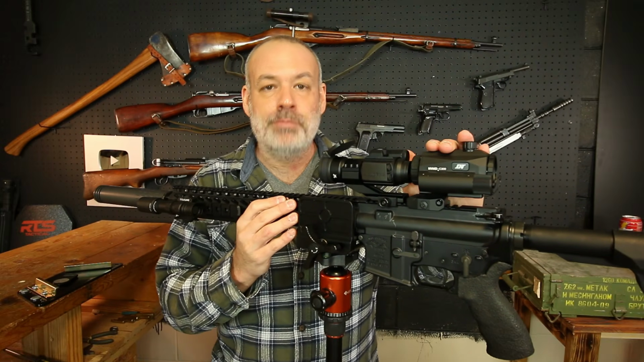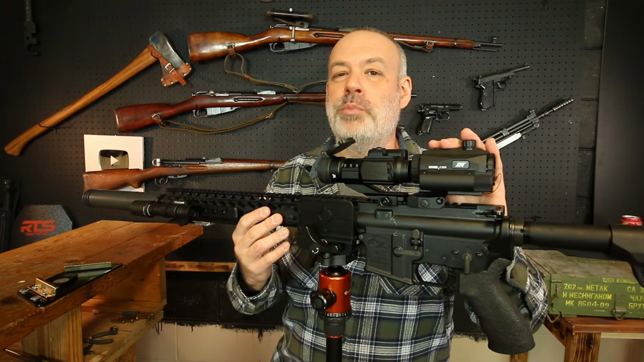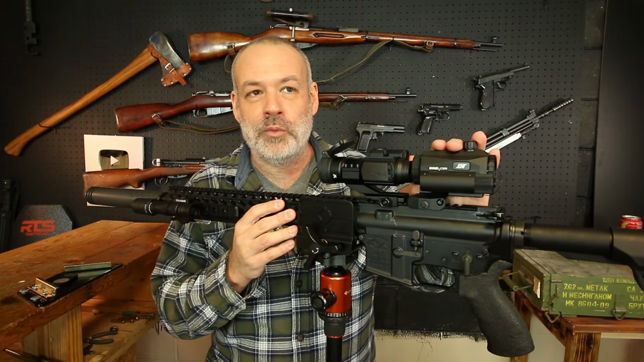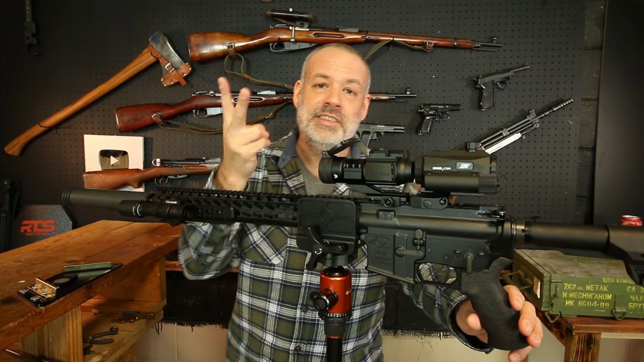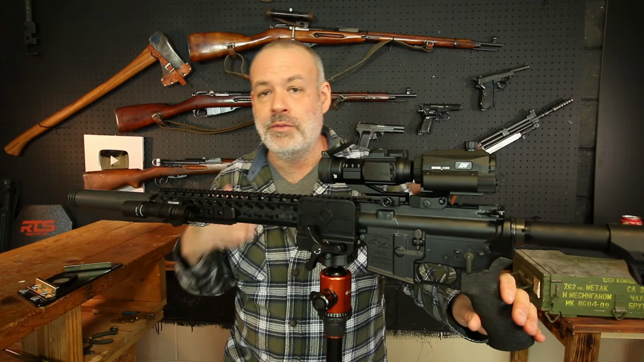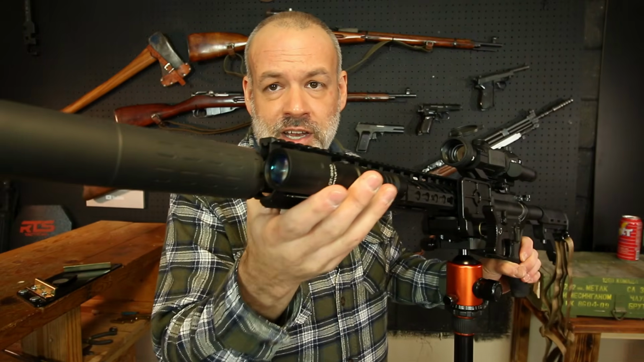The night vision part of the video wasn't too bad, but the daytime video was pretty grainy, pretty garbage, and something that you would see in a GoPro from 2009. The second bad thing about this optic is the fact that it does not provide its own infrared light source. You gotta supply your own, which I've got a big flashlight right here for that.